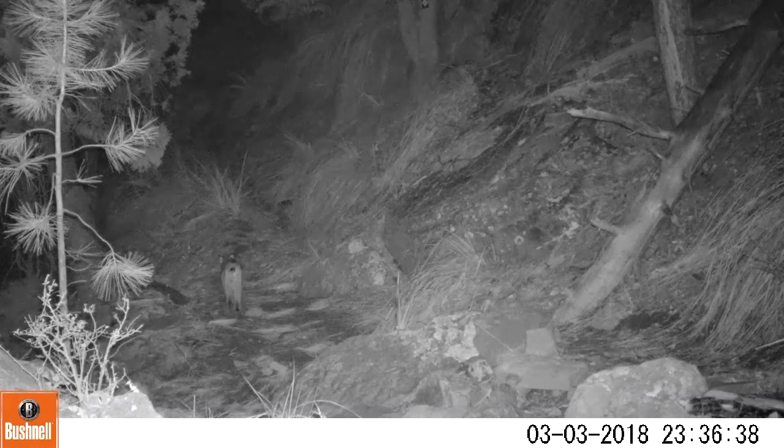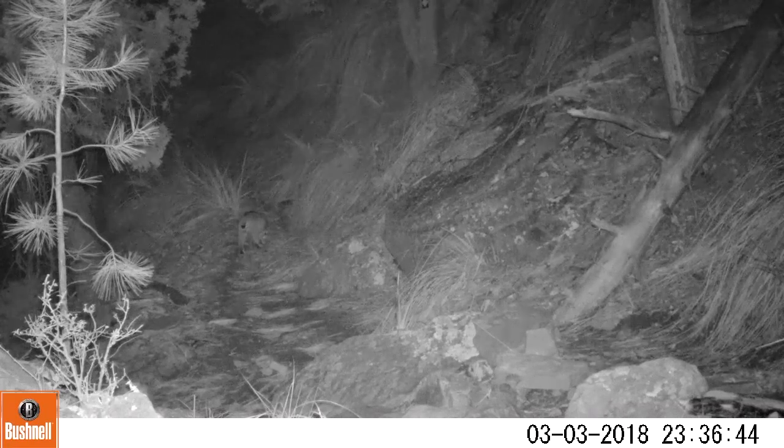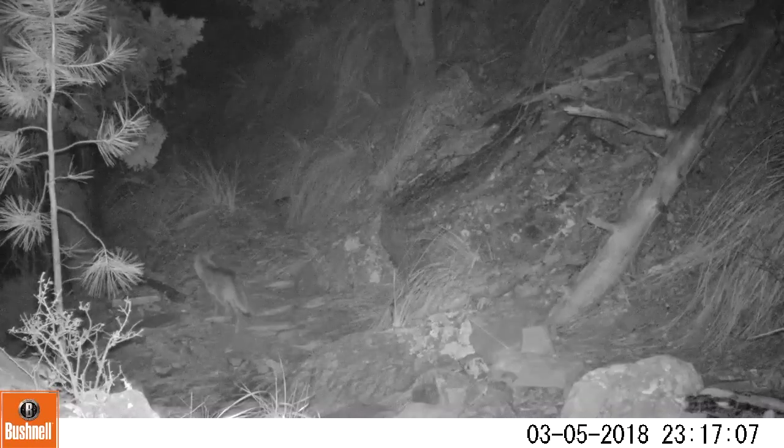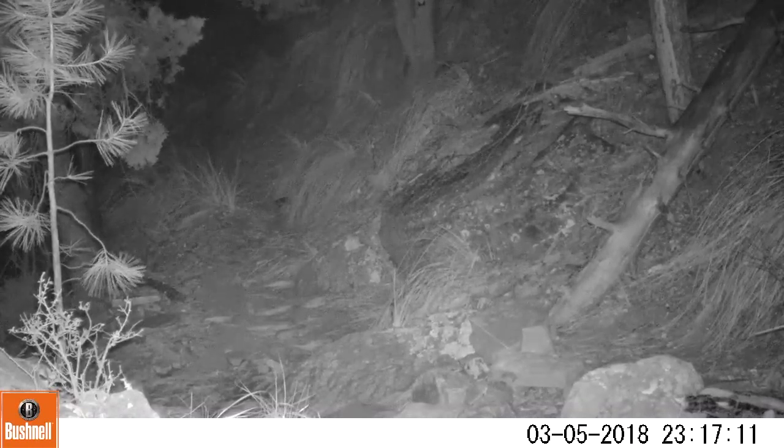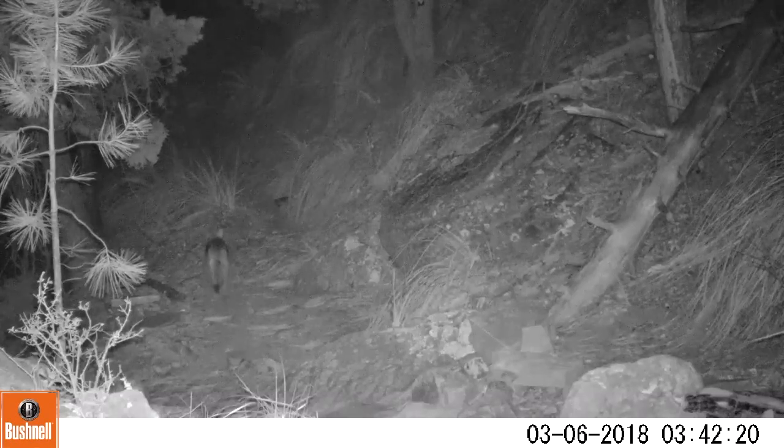It catches a lot of hikers, obviously. I get my bobcat here, and just a variety of wildlife that uses this trail. And there's always these coyotes that are coming along.